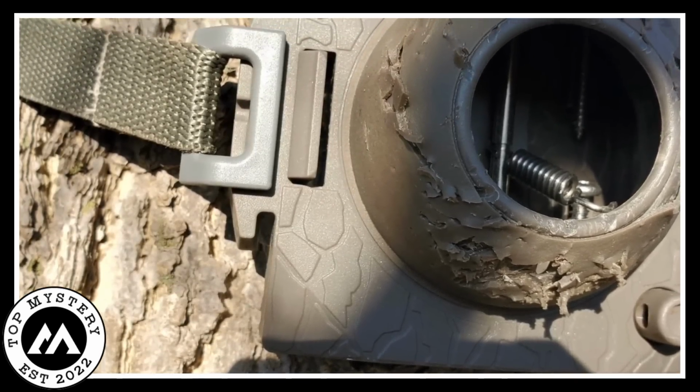Camera showdown. This, my friend, is one of the rarest effects ever caught on film. A wild camera-stealing coyote. Who would have thought it? Nature's full of surprises.